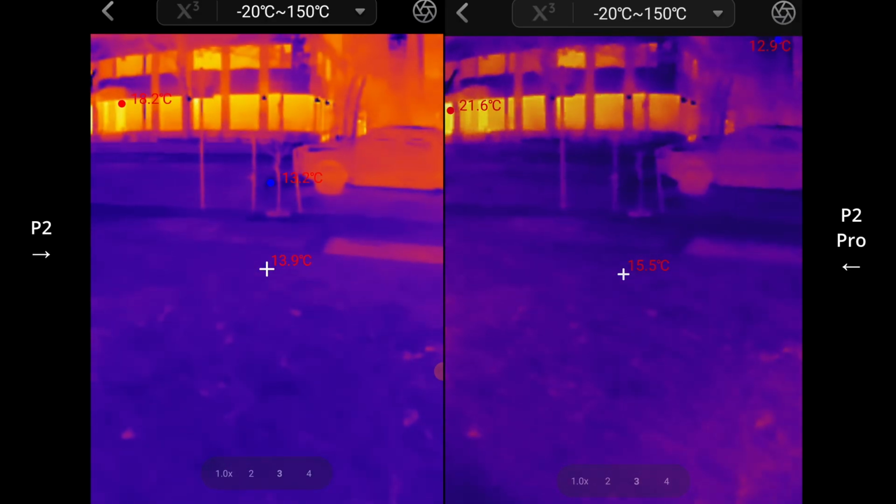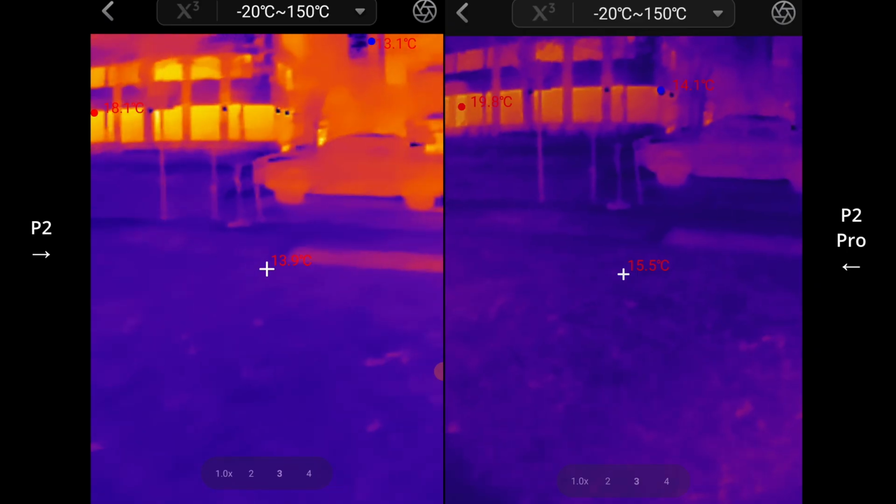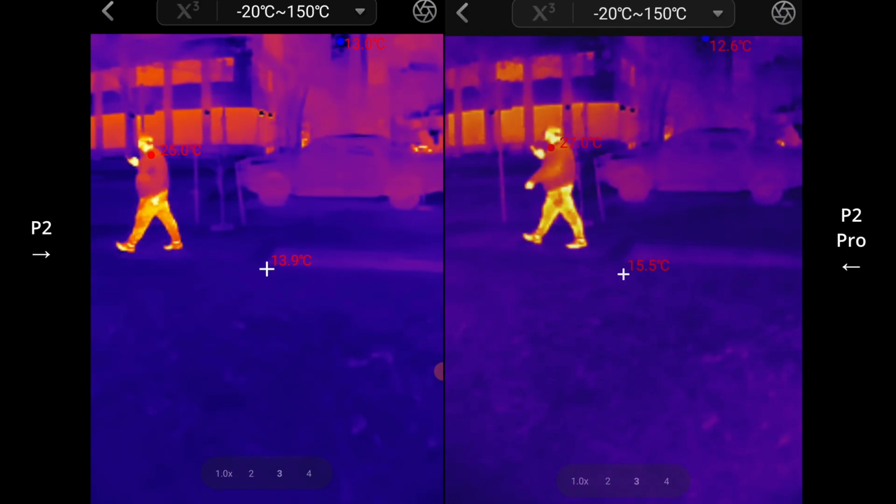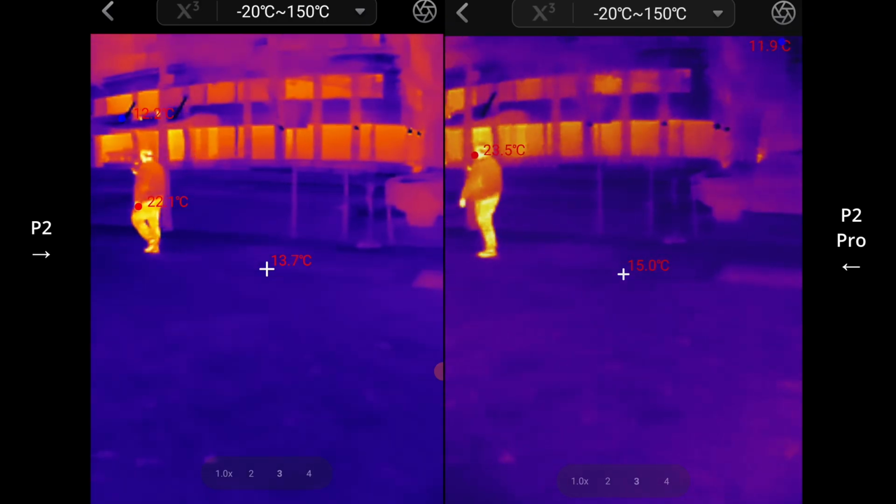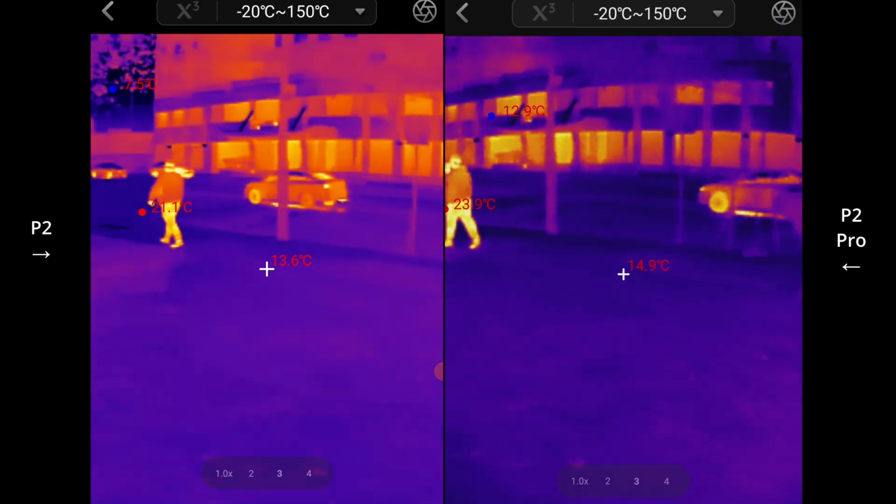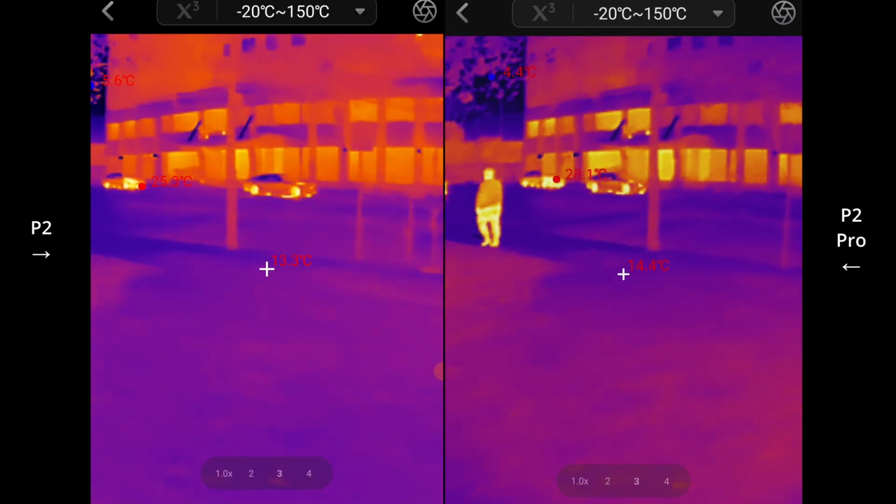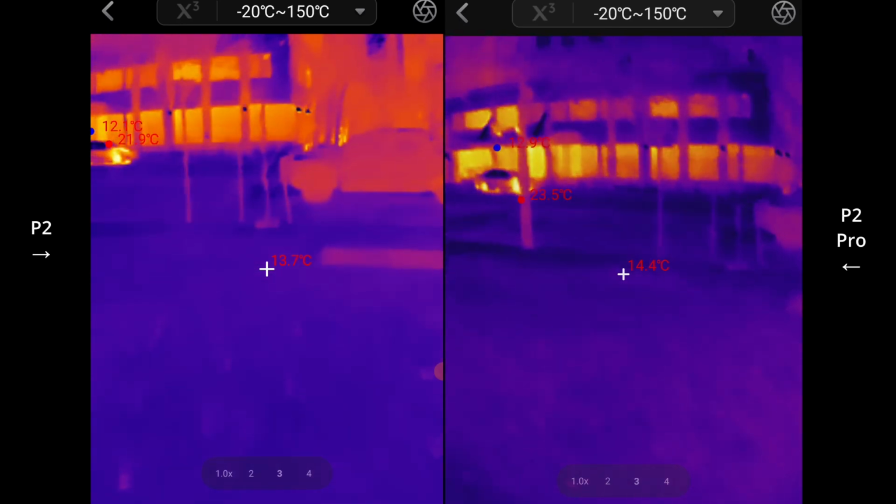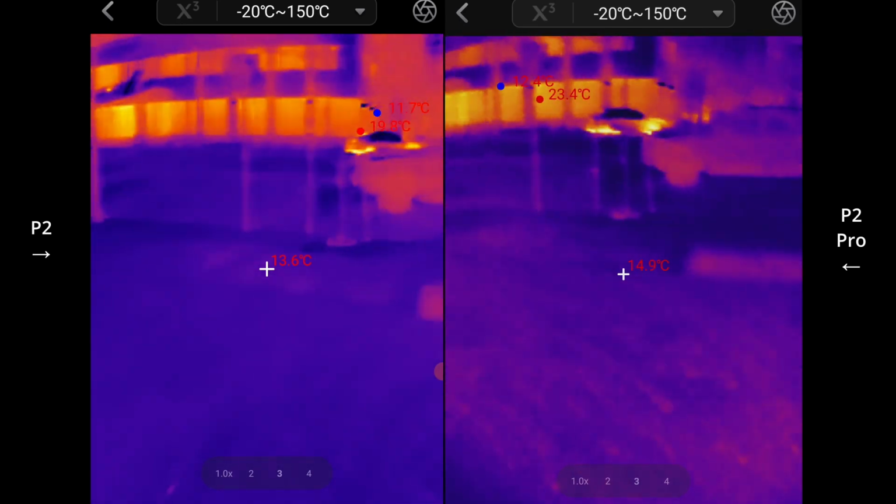So technically, if you're looking in an area that's relatively cool, and you see someone walking past or an animal, it's just going to track that animal or that person. But in a situation like this, you're on the road, it's pretty much tracking everything there.